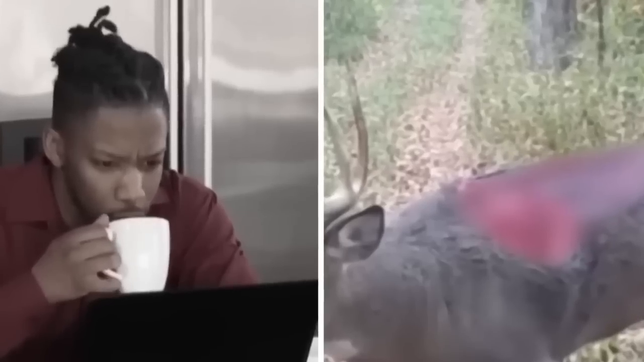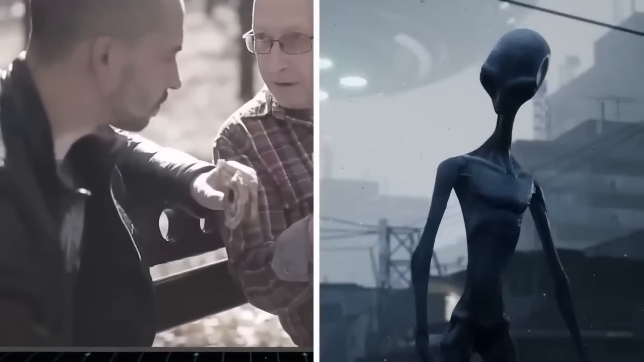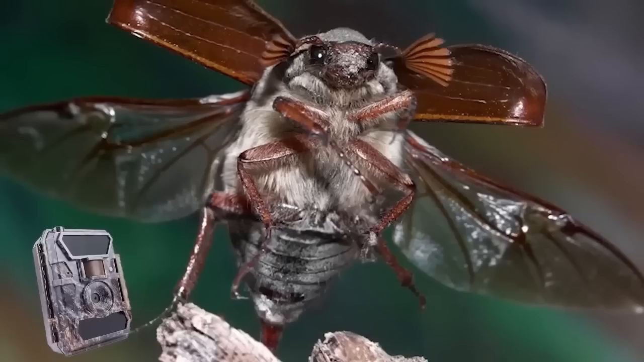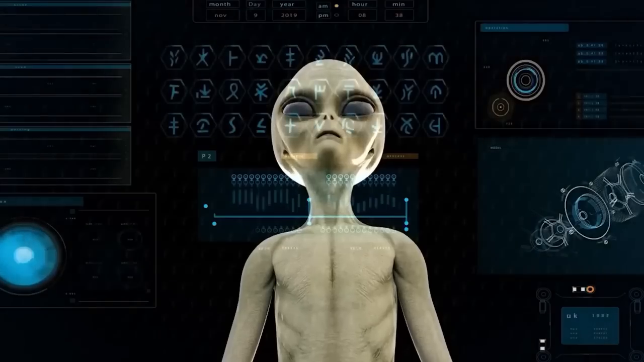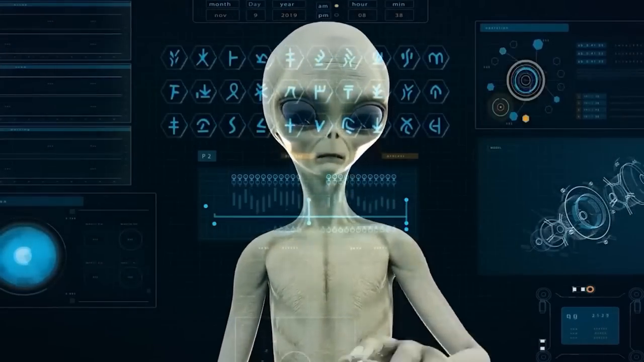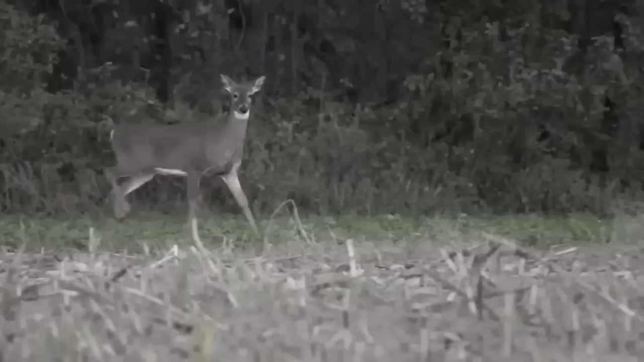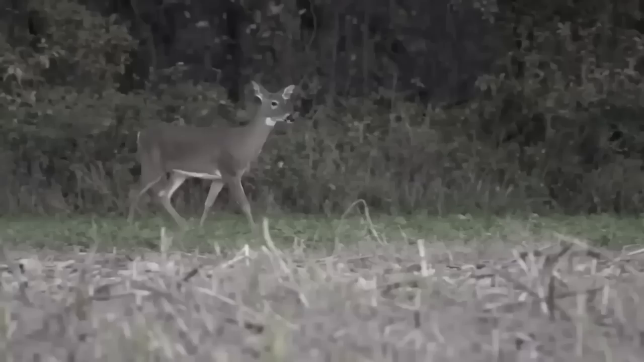It's really hard to figure out what those lights in the sky are. Some people think they might be aliens, but others think it's just a bug in front of the camera. Do you think this means aliens are visiting us, or maybe they're here but we don't even know it? Also, what about those strange flying objects we sometimes see? The government just released a report on them, but there's still not enough evidence to know for sure what they are.